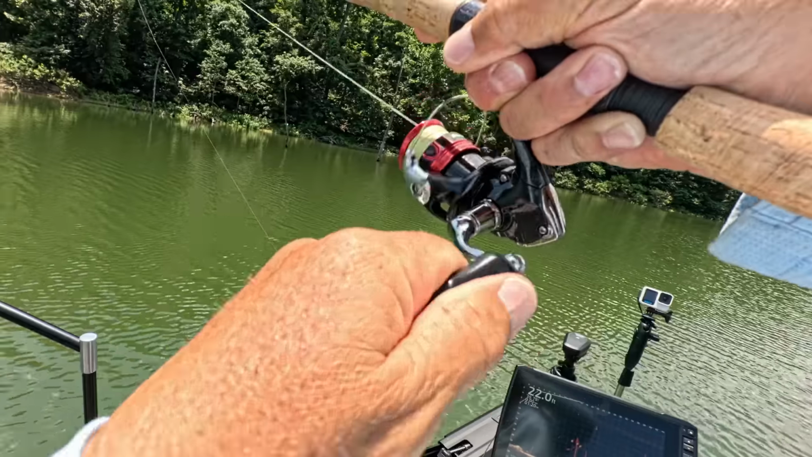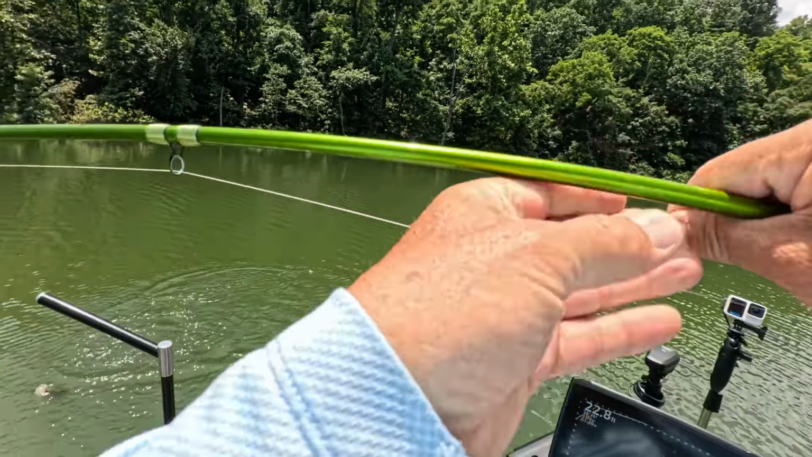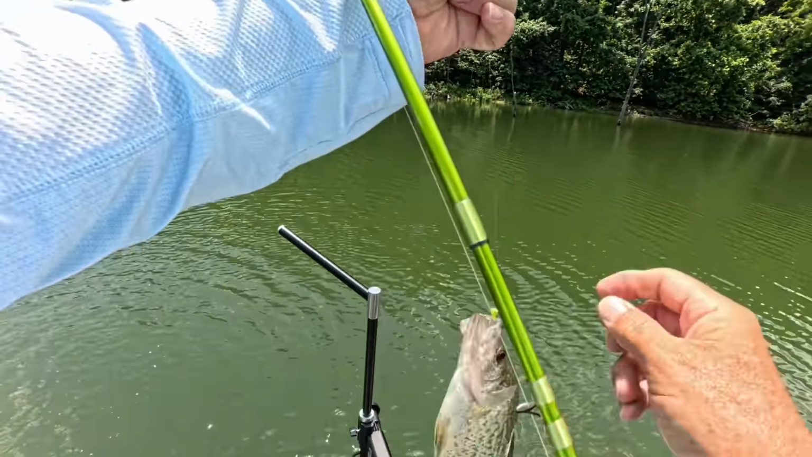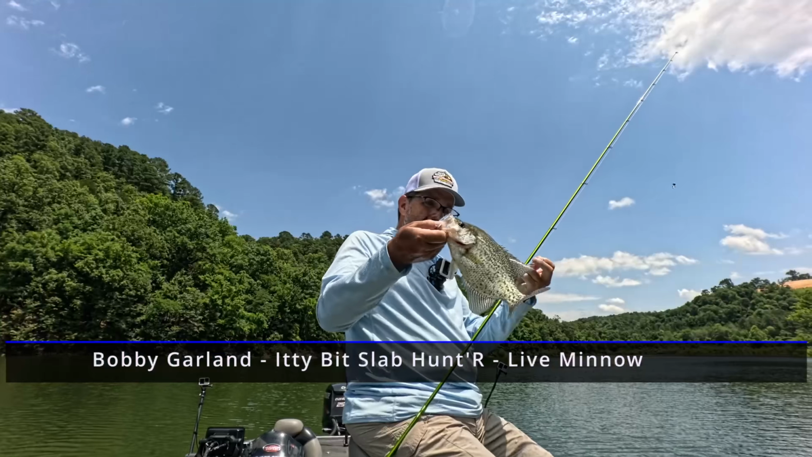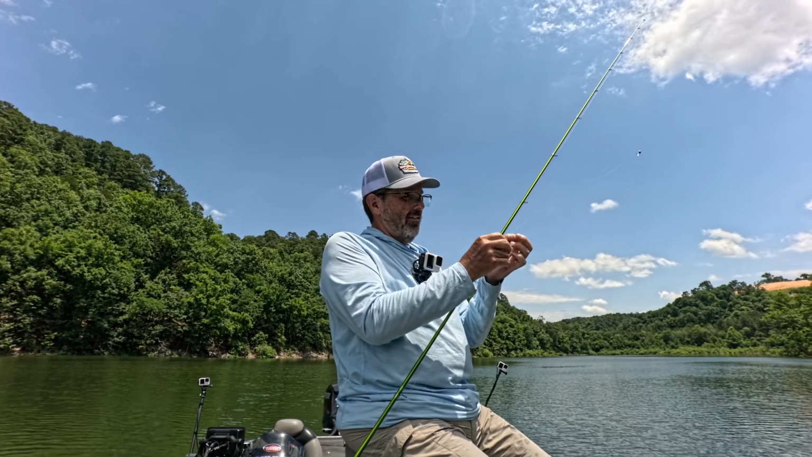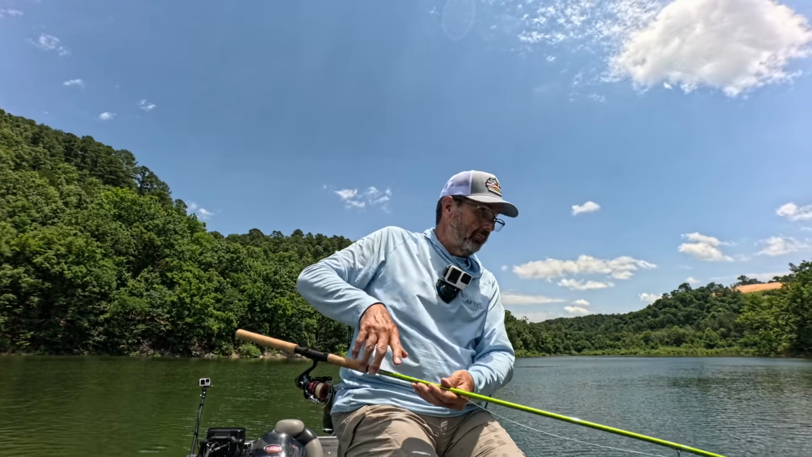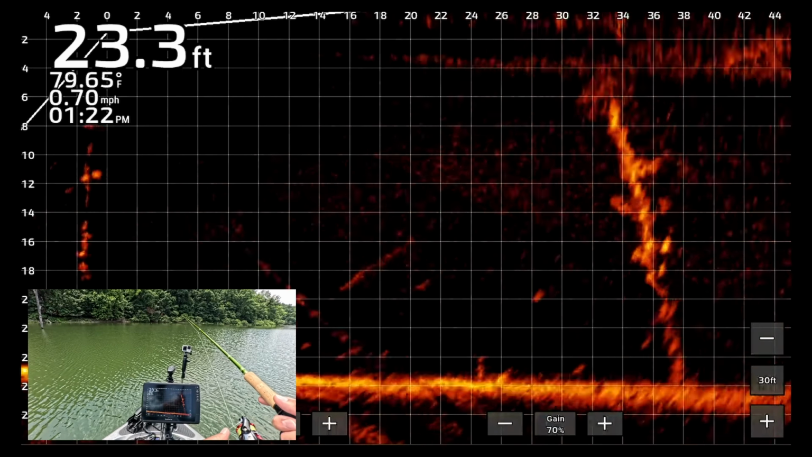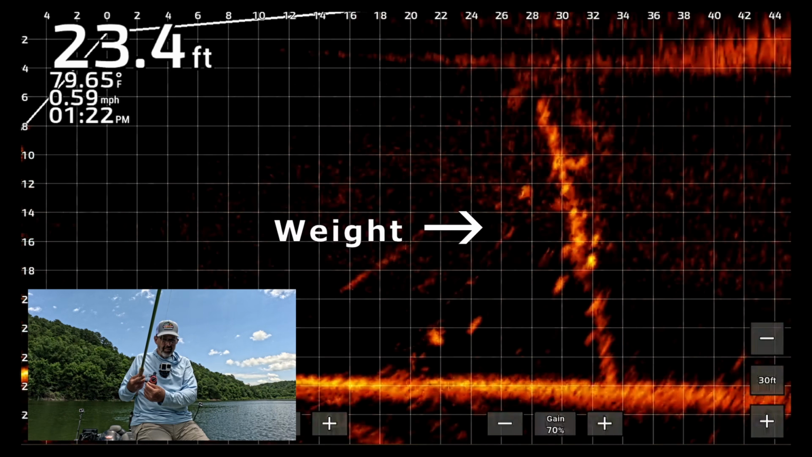It was decent. A little better than what I was finding in that other tree. They're eating. Makes me happy, because they weren't eating last week. The bait is falling vertically when the crappie strikes it. The weight indicates the bite. Keep an eye on it. The vertical presentation ends up working well today.